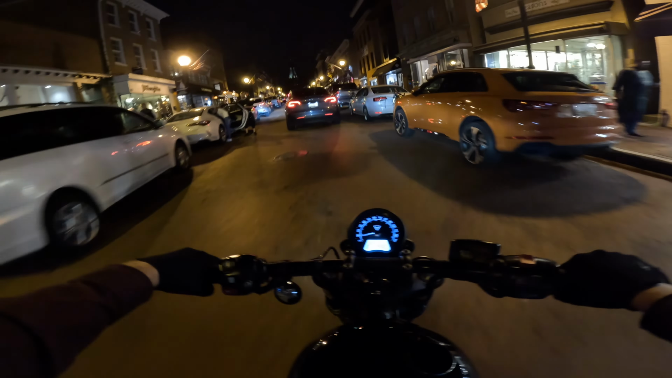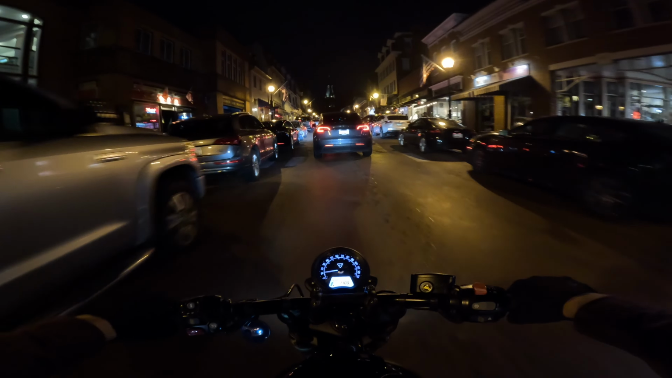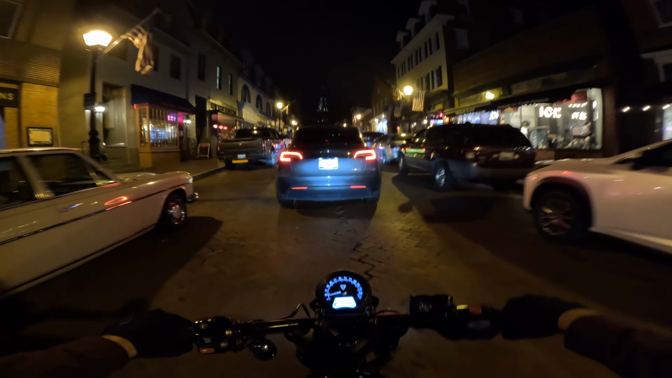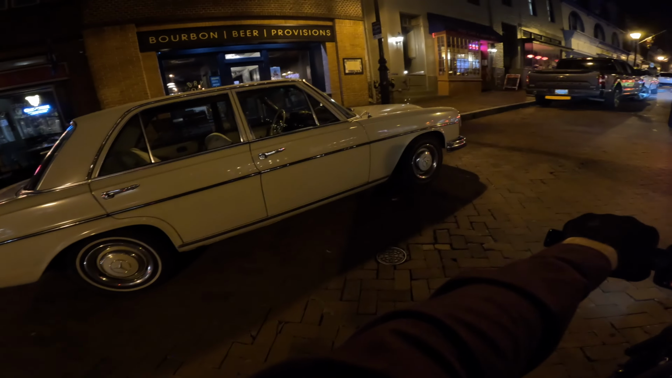So now we have either the motorcycle or the school bus as a daily driver. Eventually we will get a car, hopefully as soon as possible. It's a sweet old Mercedes. See, I would love to have that on bags.